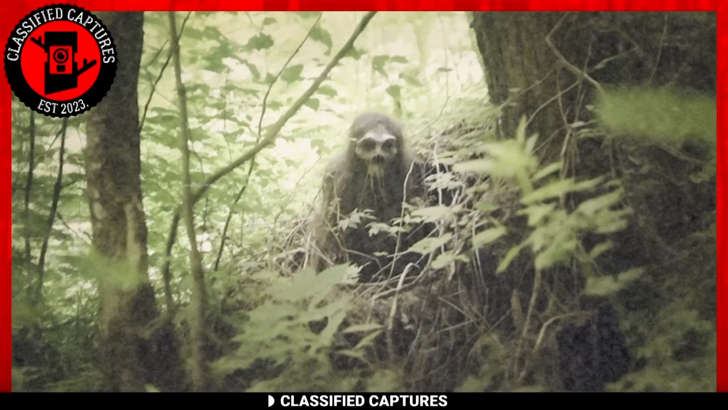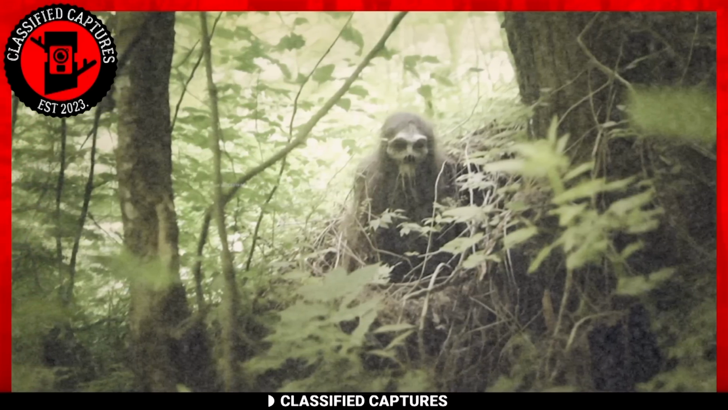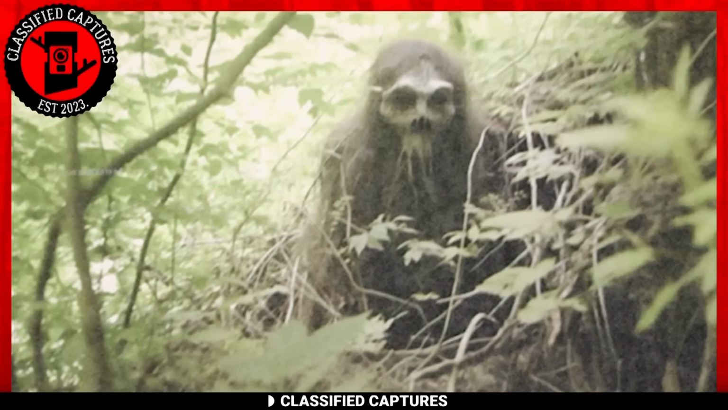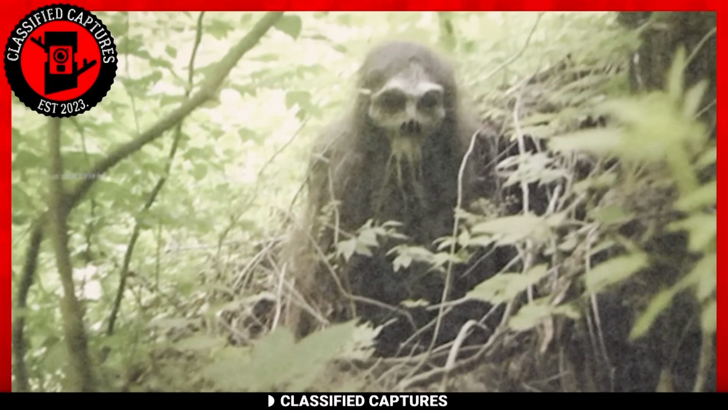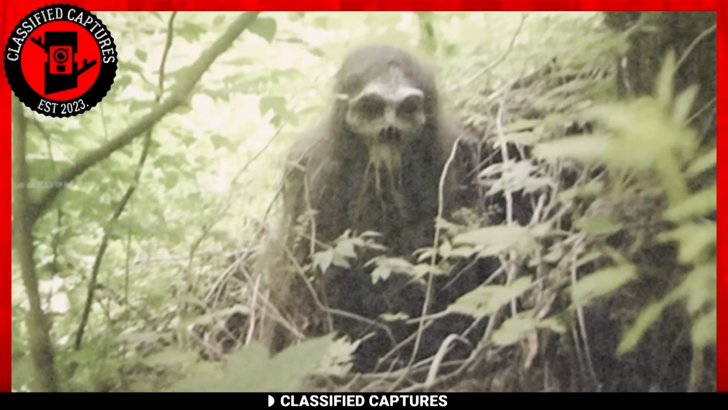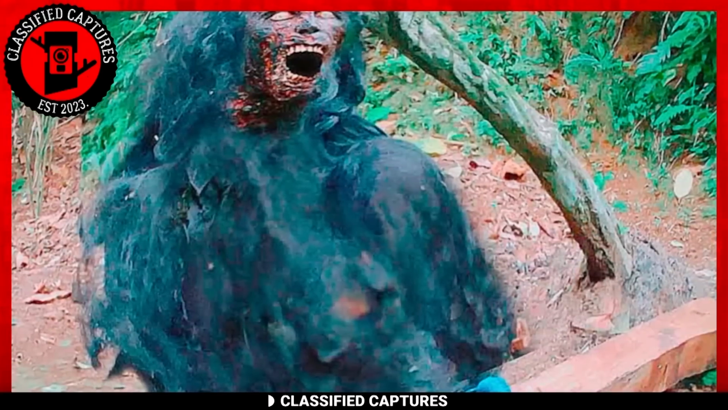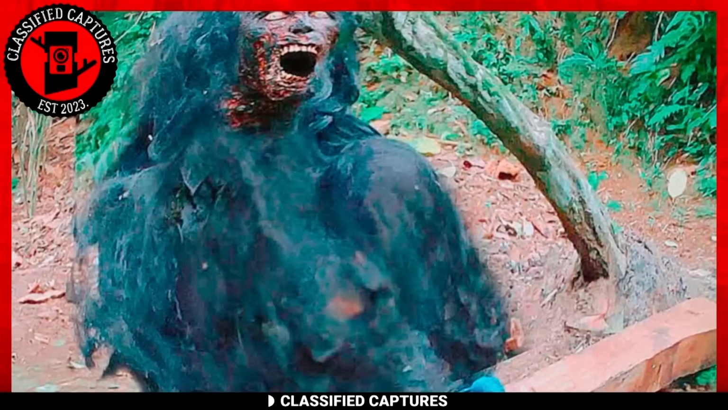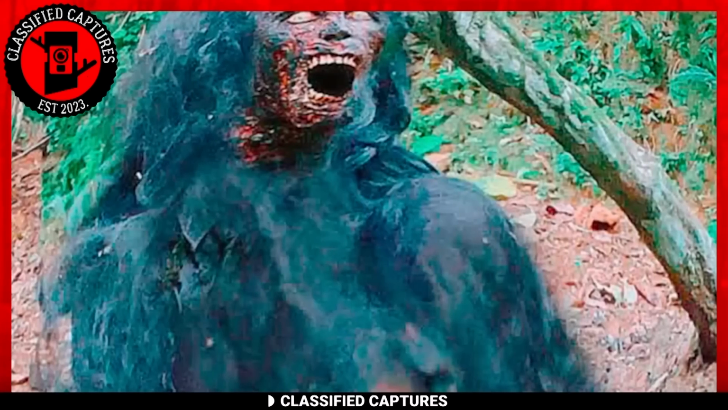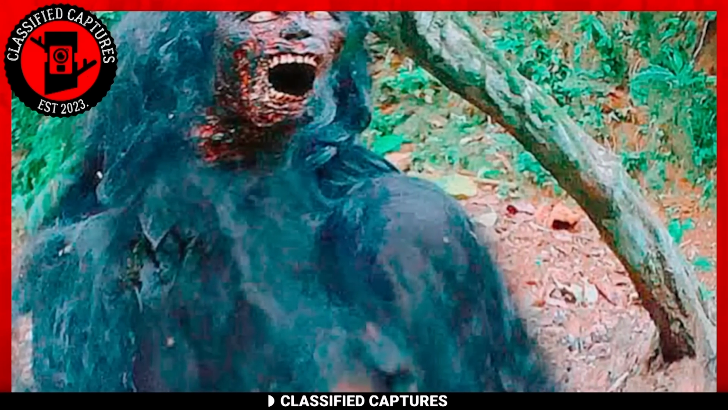What can we make of this mysterious entity? What strange force or presence could lead to such an eerie encounter? These questions linger, shrouding this image in an unsettling aura of the unknown. In a world filled with inexplicable mysteries, this image stands out as one of the most perplexing. Captured in a park, it presents a grotesque sight that defies easy categorization.